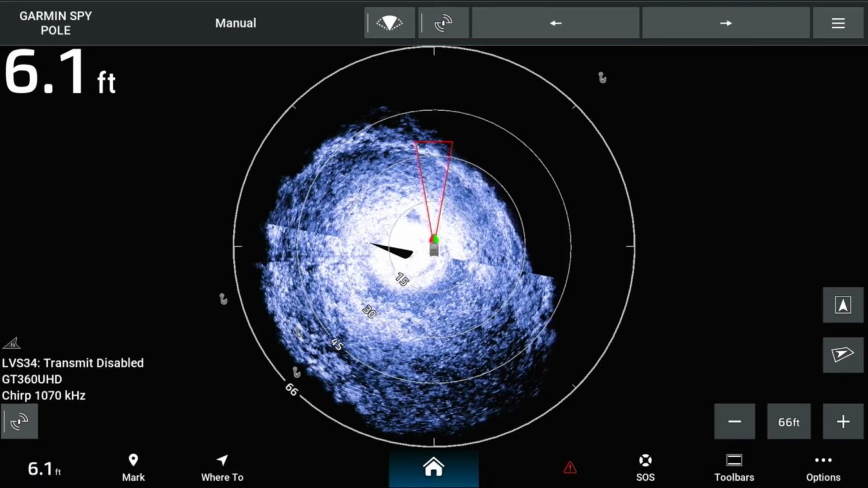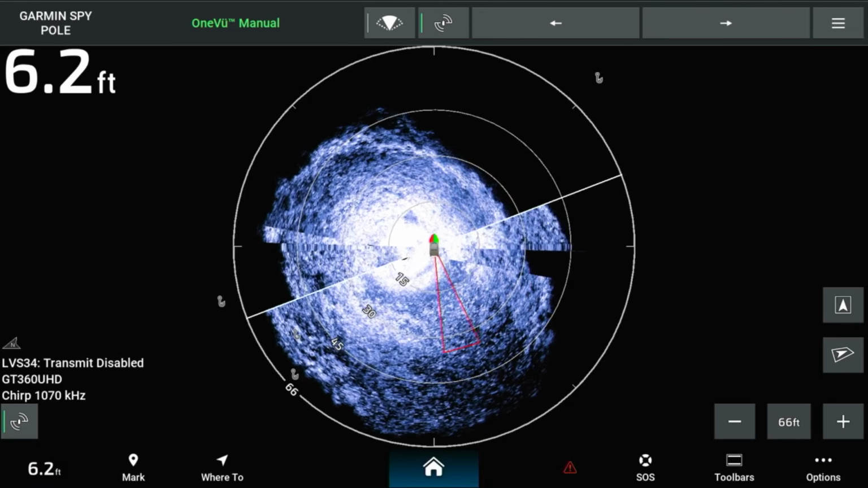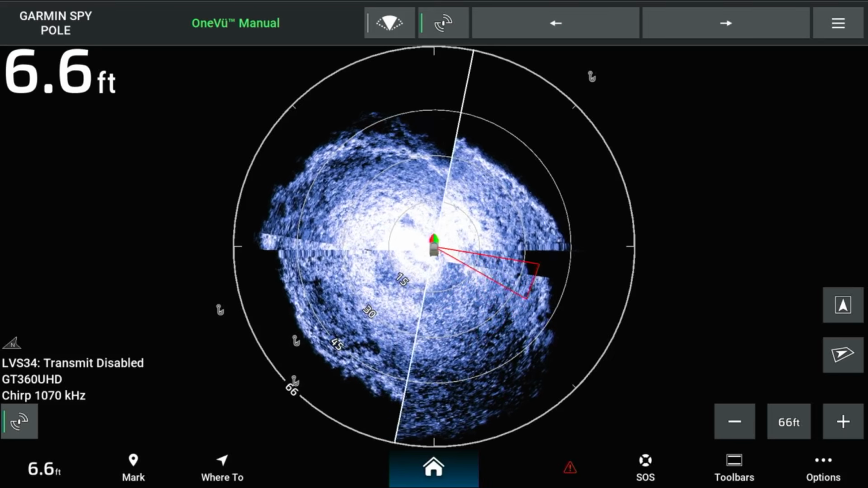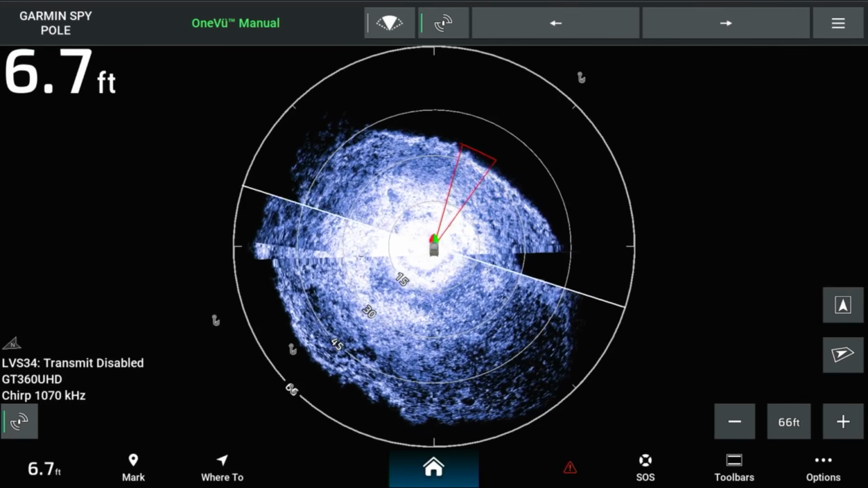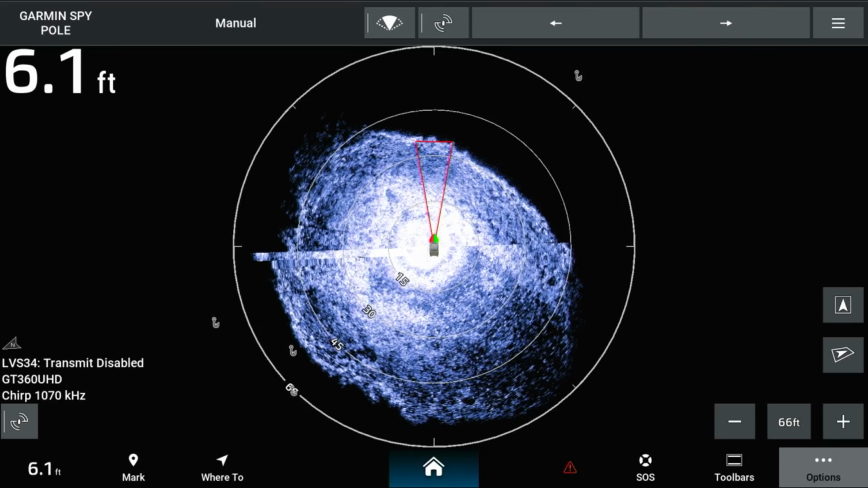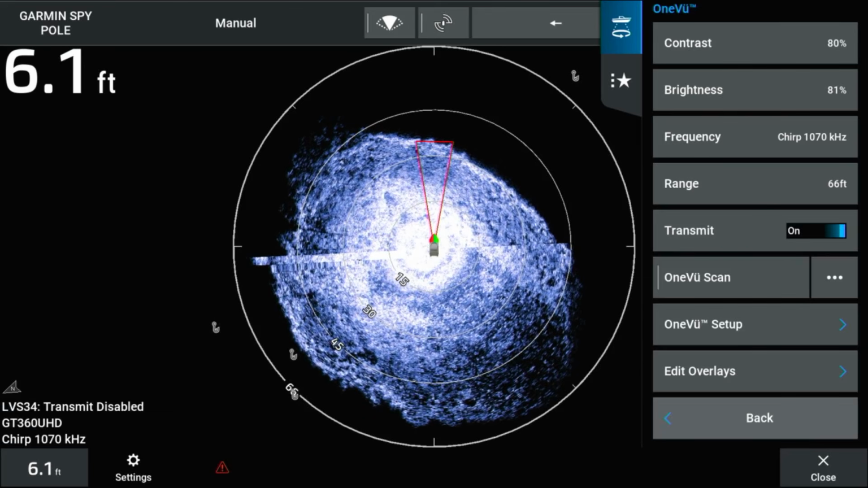First, navigate to the OneVu page and select the manual scan on the bottom right or on your spy pole toolbar. The spy pole will spin the GT360 and create your OneVu image. The basic settings will be under Options on the OneVu page. Contrast and brightness settings are located at the top of the screen, similar to side view and clear view sonar.